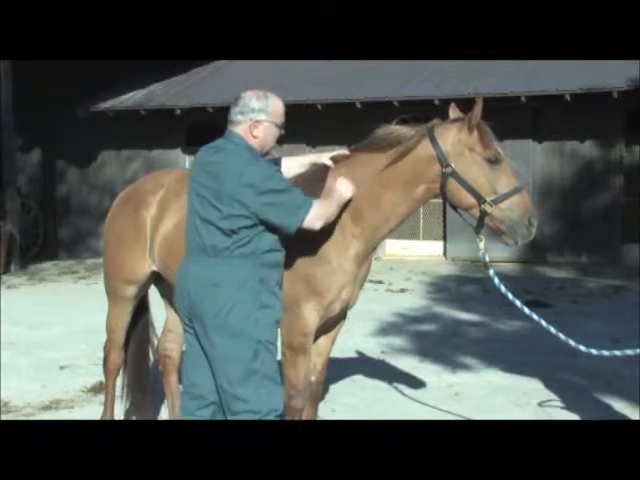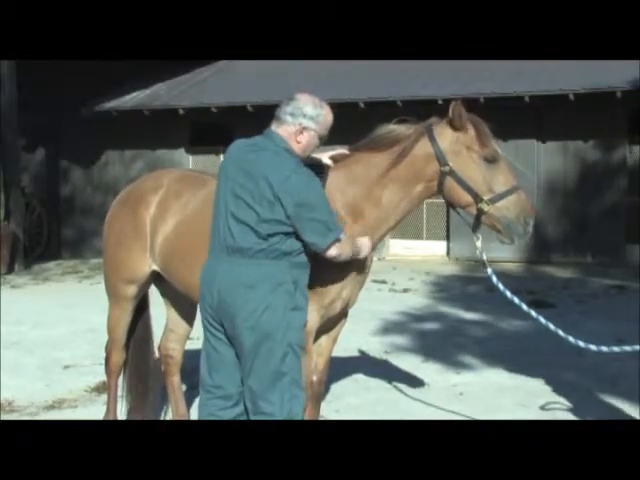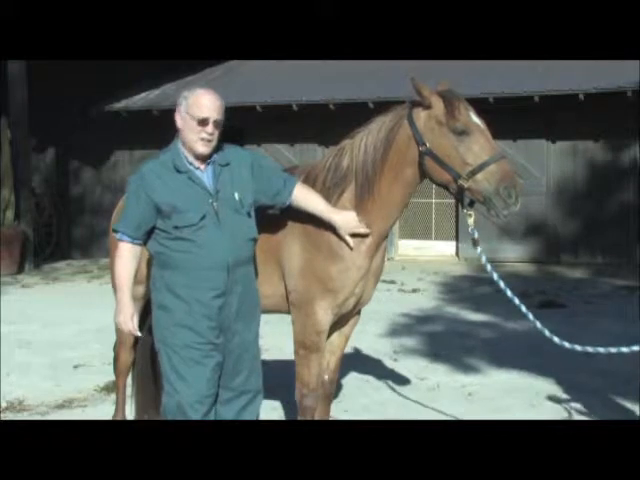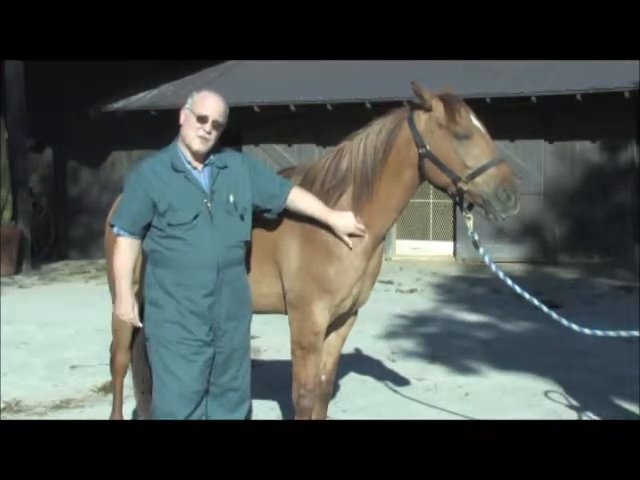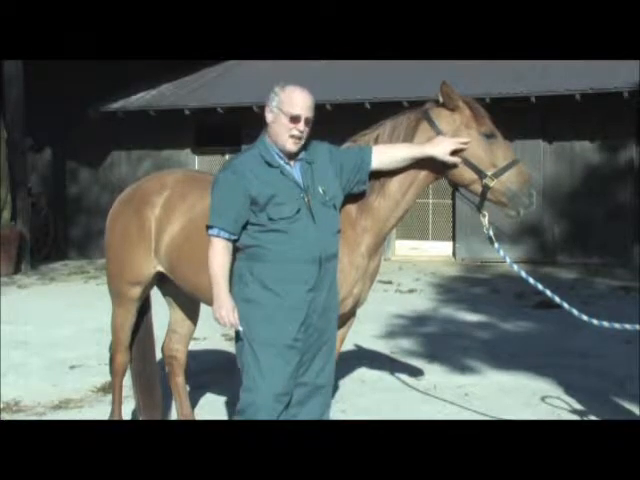So get down along here, find nothing here. Down along here, find nothing here. Down along in here, we find right here. This point right here, stomach 10. The spleen and stomach work together. This point right here can be very reactive if you've got a stomach issue going on, but it also can be reactive if you've got problems going on with the stifle. It can also be reactive if you've got a problem going on around the ear, around the eye.